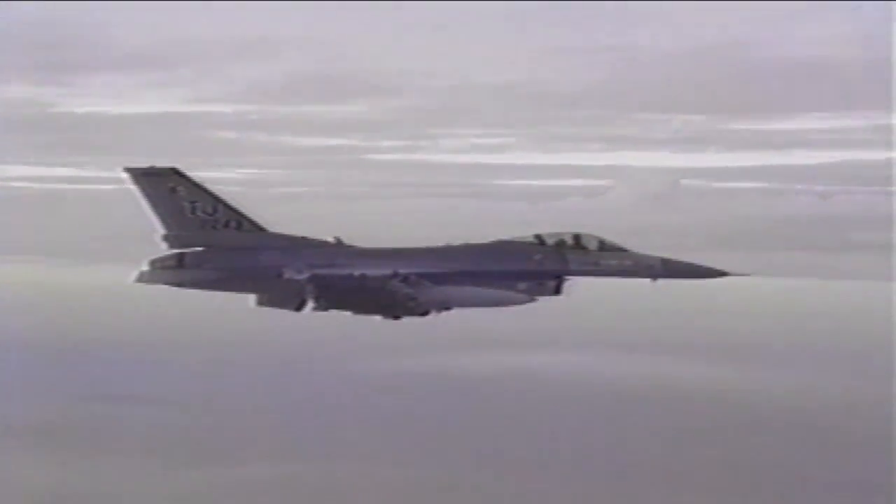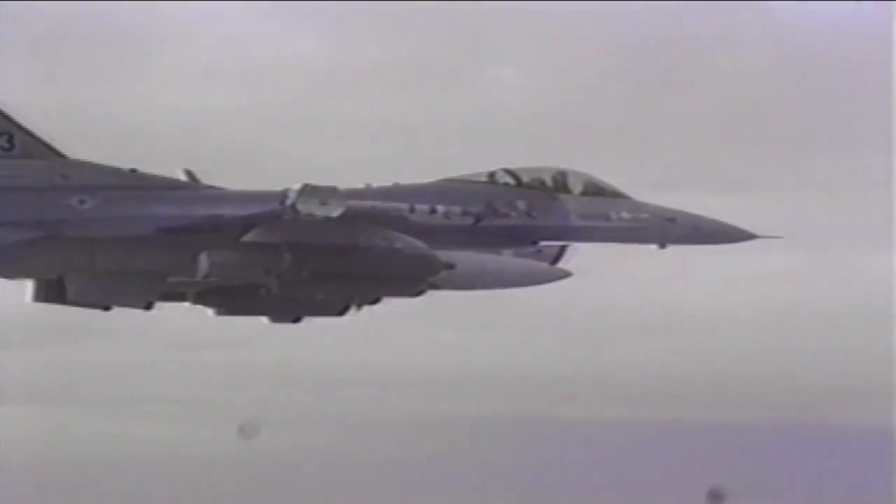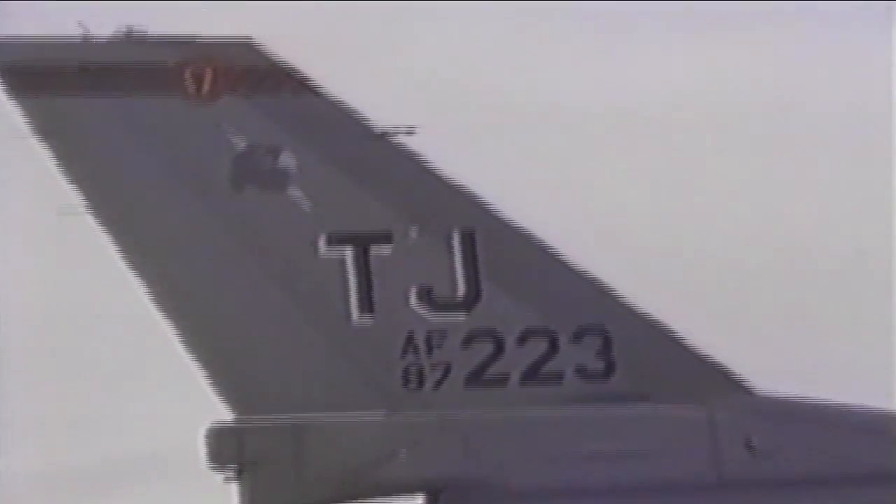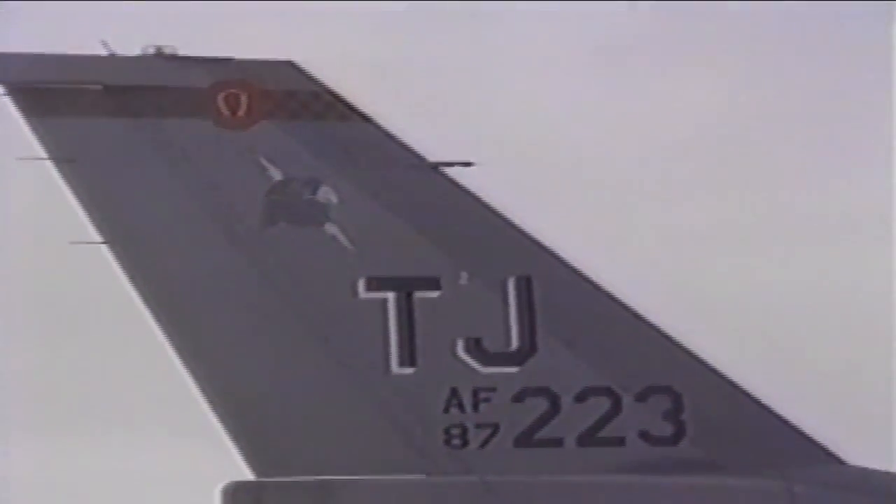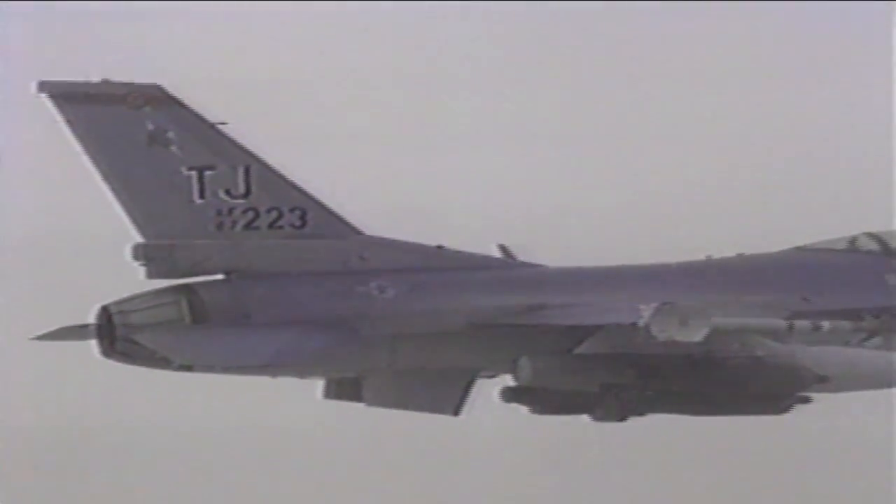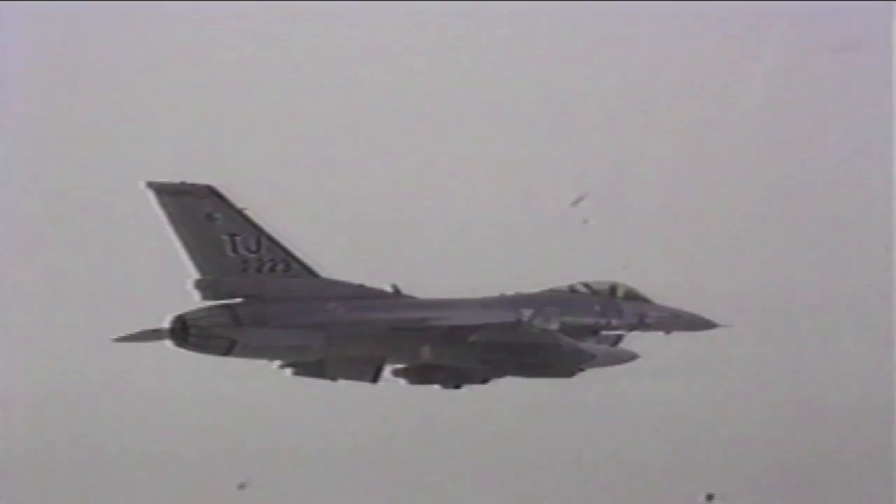Zip contact. Zip, do you have any words on a pistol?